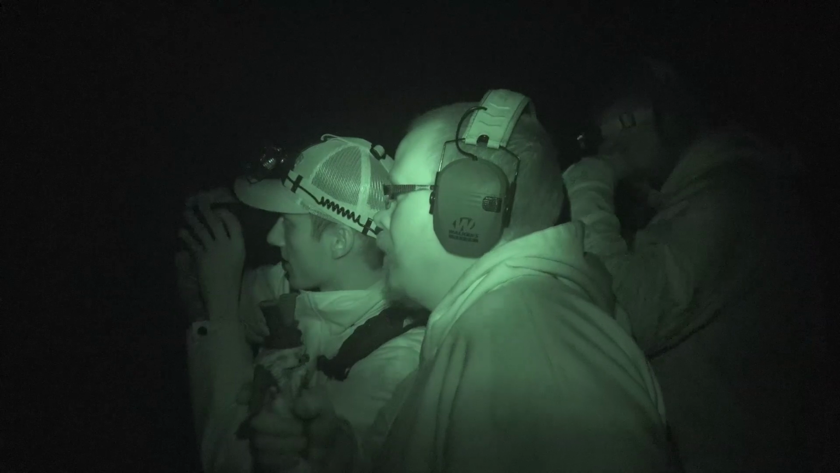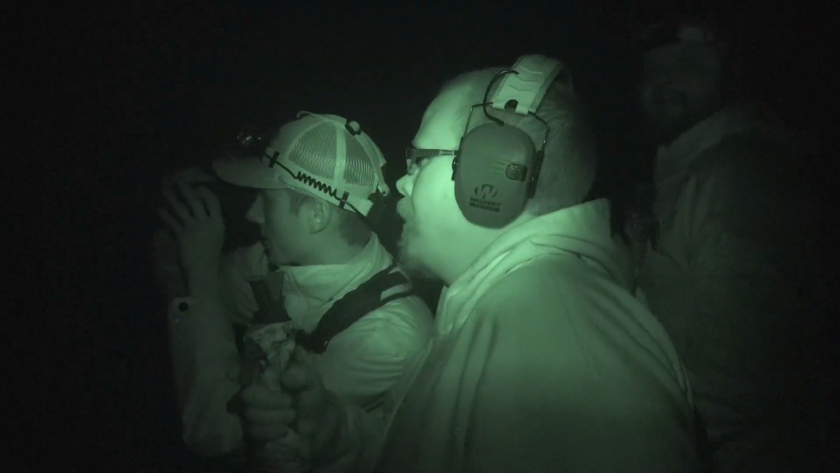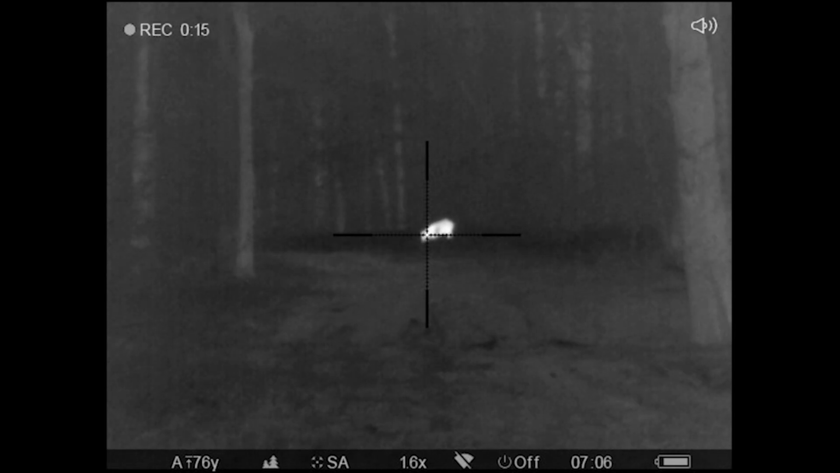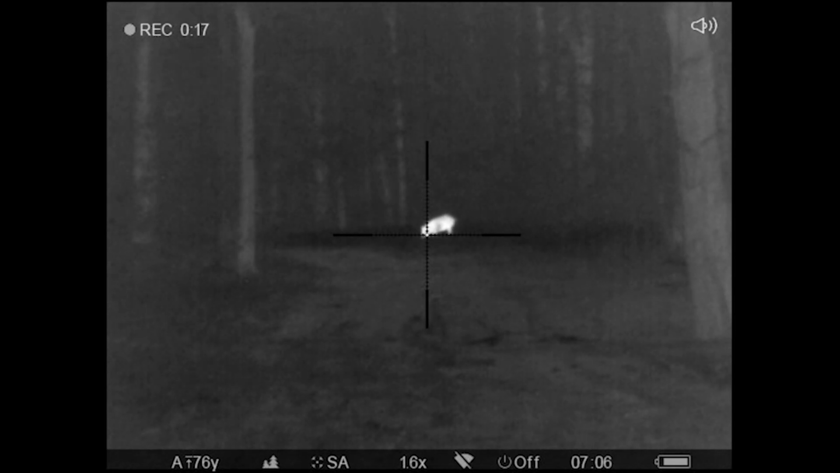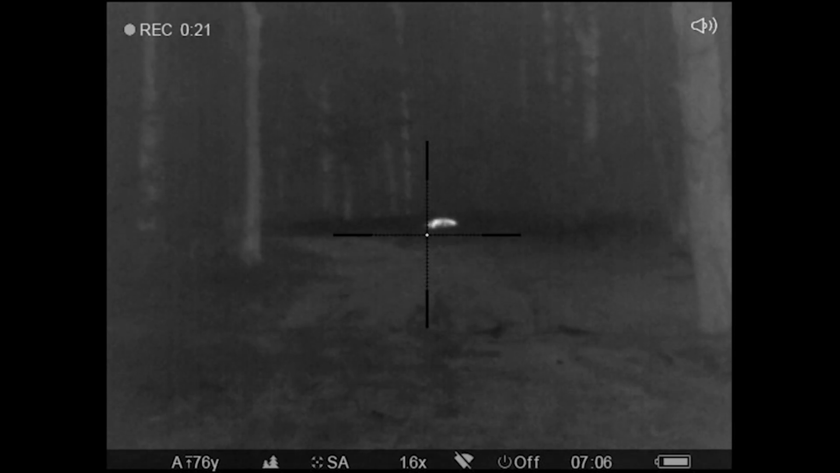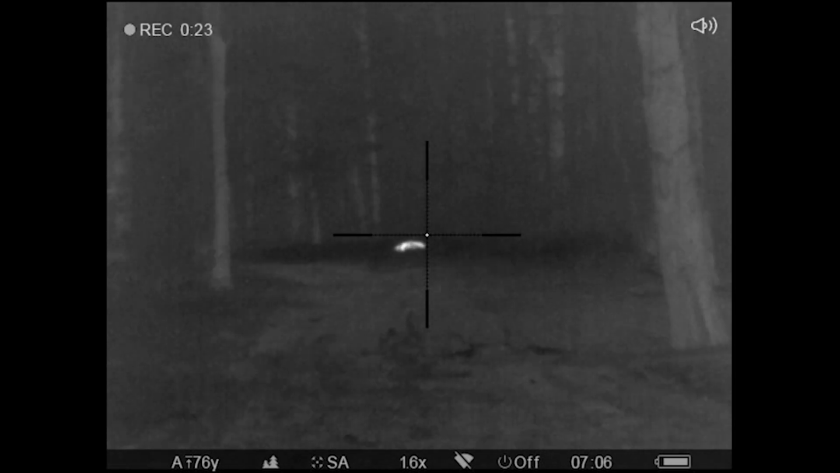Yeah, let's see if I can find him. There he is. Well, we're walking up, we got through that real thick mud, and he just basically told us, hey, there's a hog up here, try to be as quiet as you can. And I don't think we were very quiet, I just think the hog's hearing was bad. One, two. Take your jump. Stay on him.